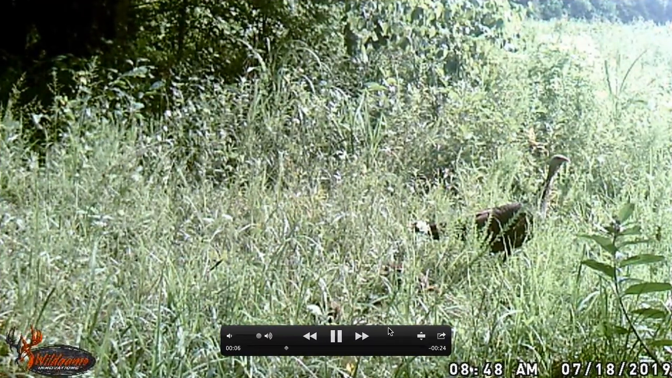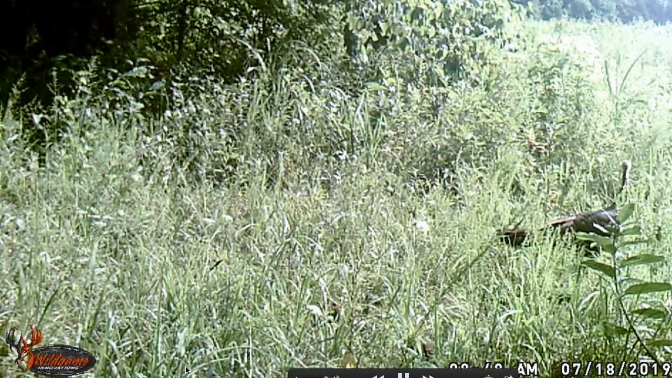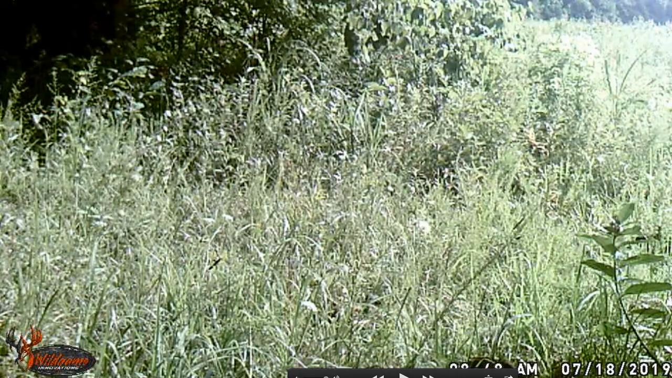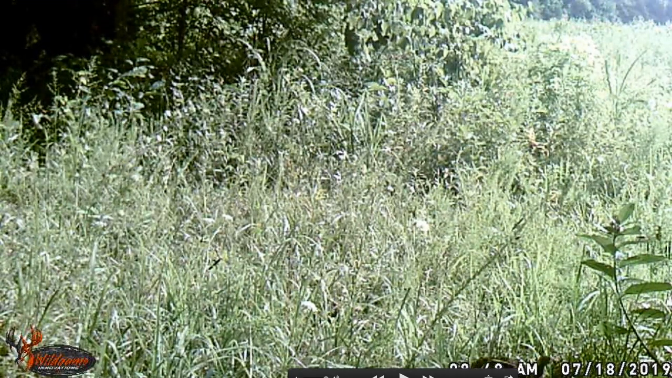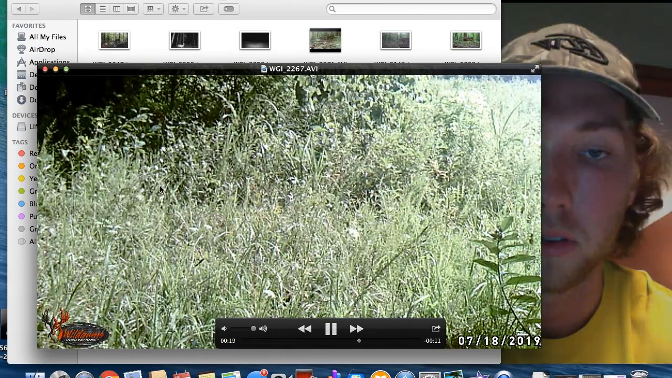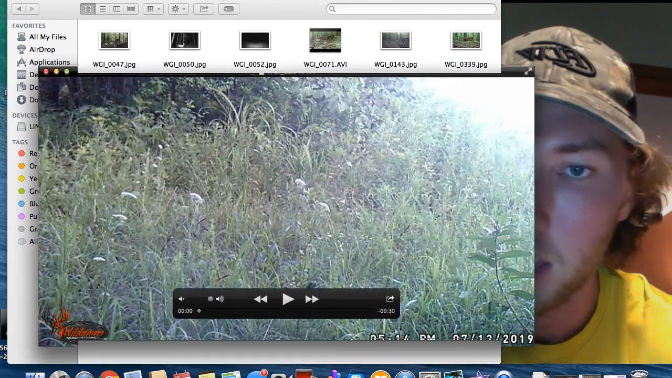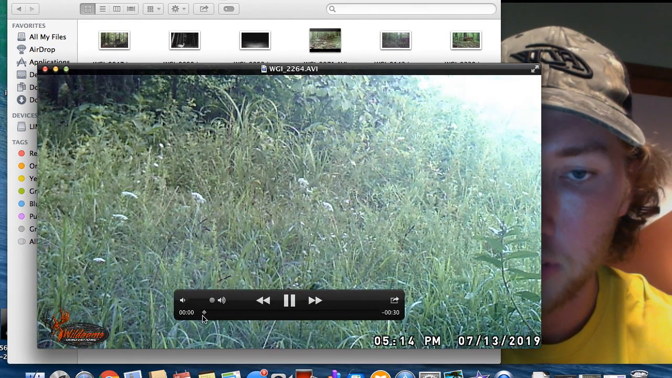Look at all the little turkey poults. That's cool. 1, 2, 3. Again, glitching. I'm not sure why. Look at it. Gobble, gobble. Yeah, that's cool. And then there's a cool video of this coyote.